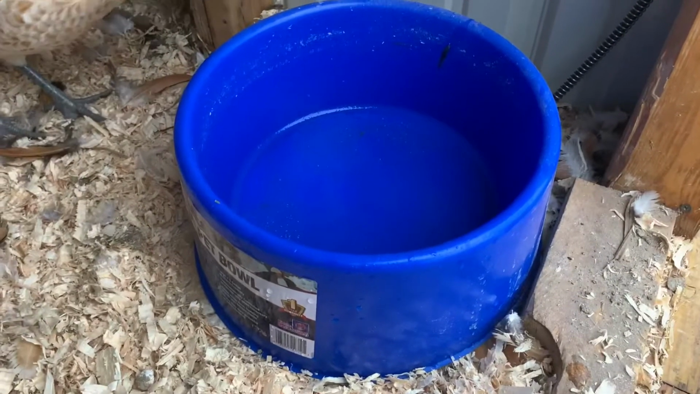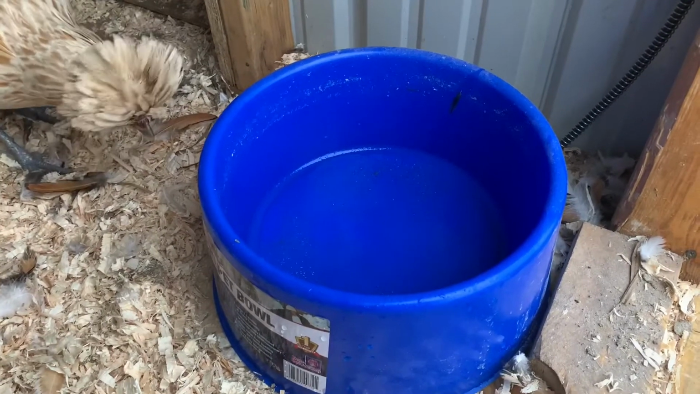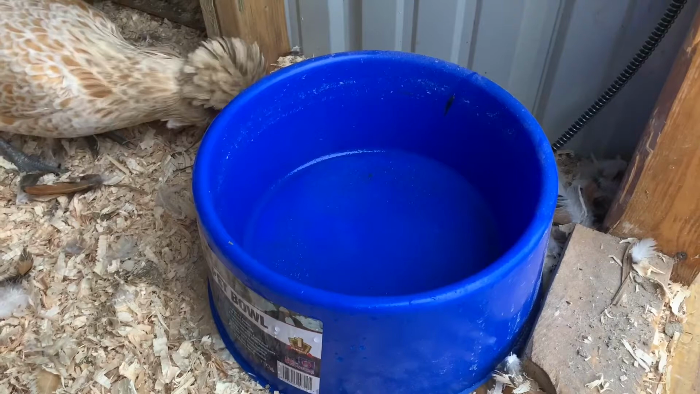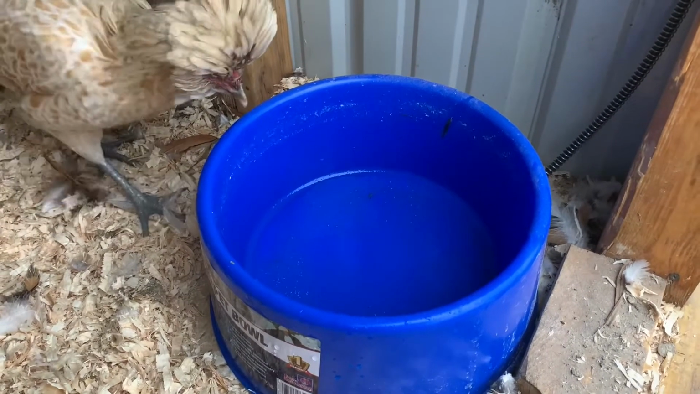But yeah, if you want to save a bunch of money, I picked mine up at Runnings, but I'm sure you can get them other places. Holds 1.5 gallons. We're going to go ahead and refill this and move on to feeding them.